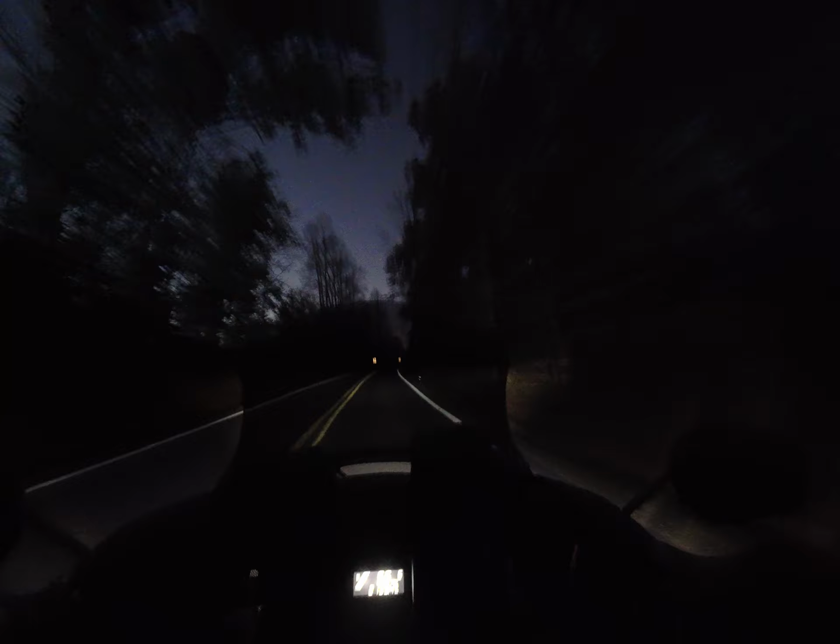I wanted to give you a quick rundown on the Auxbeam LED fog lights that I installed. As you can see right now, I live in the country, so I'm going through a pretty dark, winding road, not quite the backwoods. Right now I've got the beams effectively off, and the only light is from my headlight. This is what it looks like with my brights on.